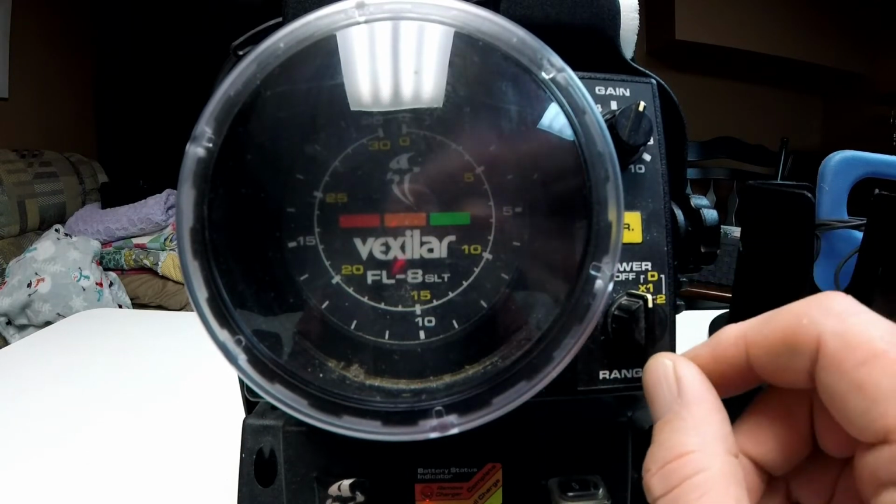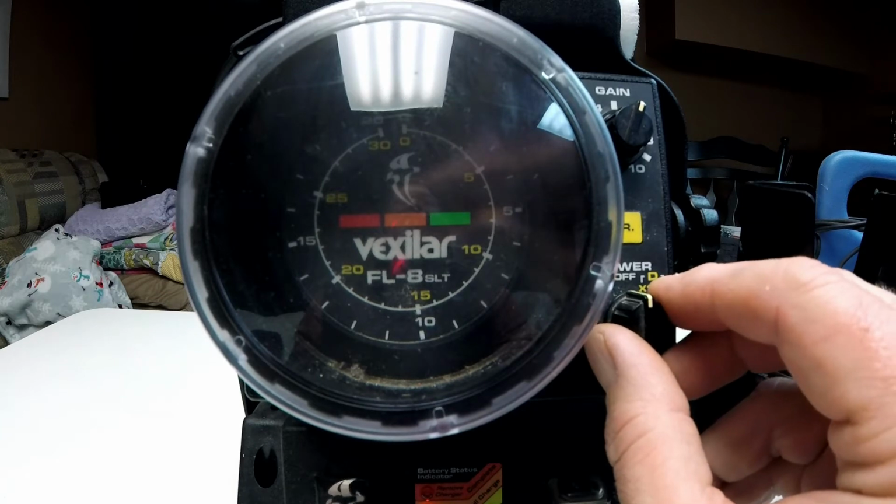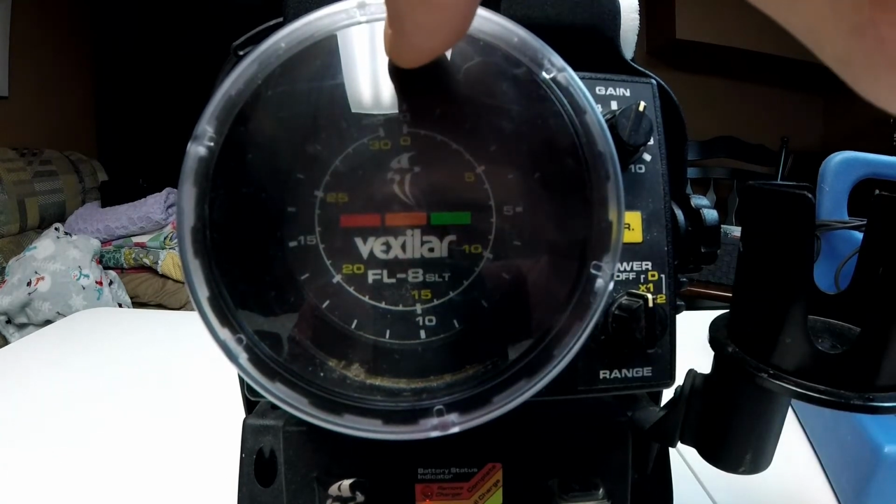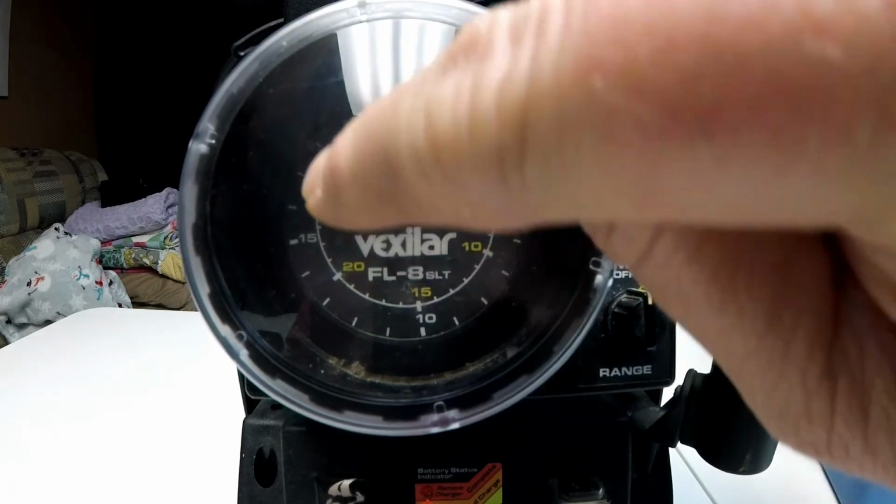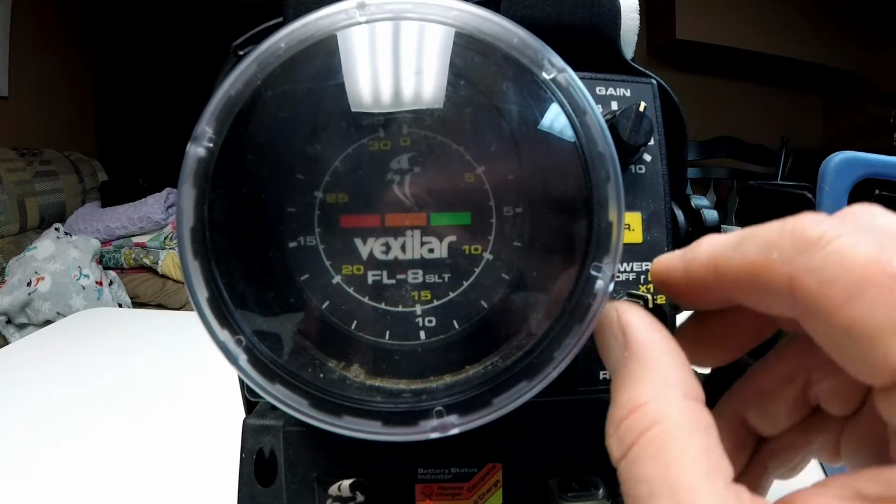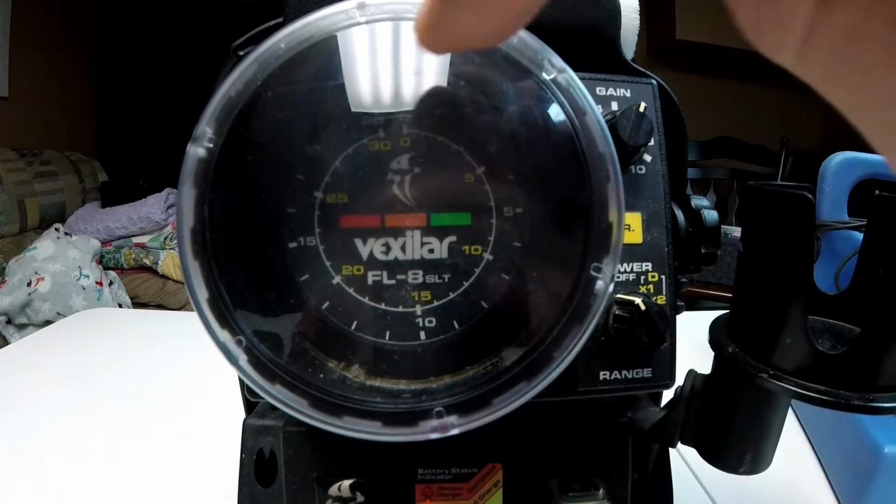To operate your FL8, you simply turn the power on by selecting your depth. So you have an outer ring that's 0 to 20, you have an inner ring that's 0 to 30. By selecting the white one time, you're using 1 to 20.